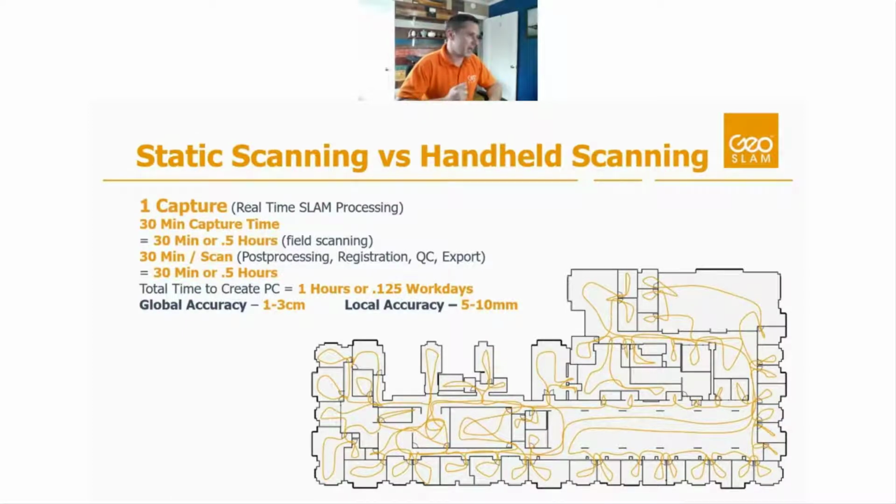30 minutes of continuous capture time. And then post-processing, just getting that data into our hub software, registering it, QCing it, exporting it out, took about 30 minutes again. So total of about an hour of time to get that point cloud finished and in a format where I can bring it into AutoCAD or Revit or wherever we want to take it.